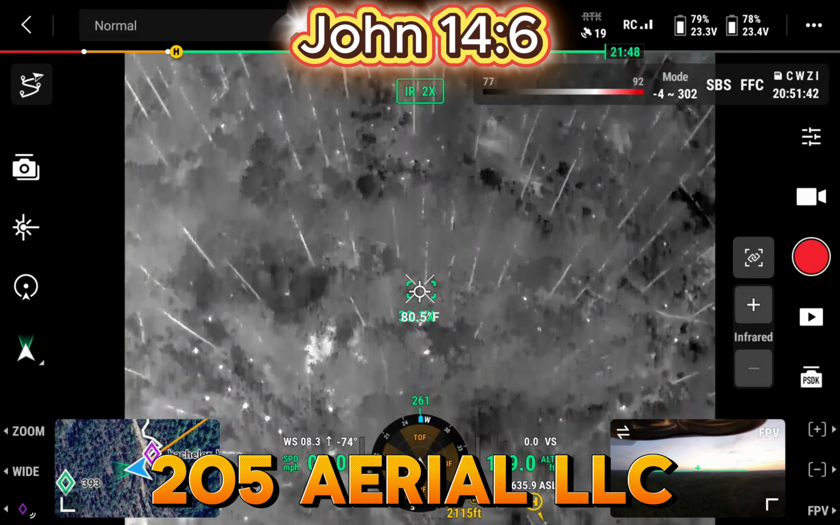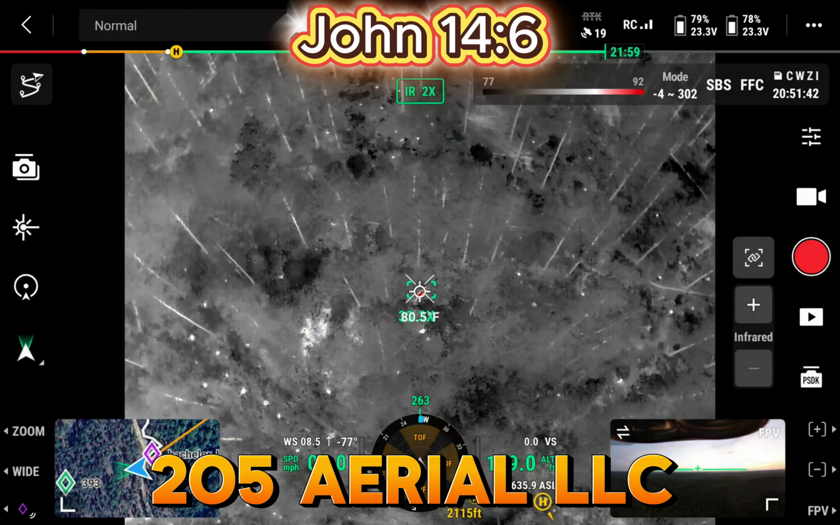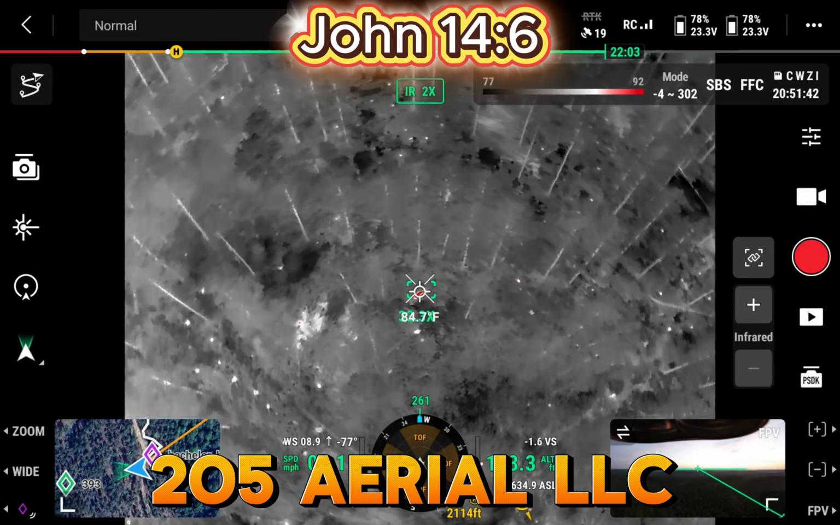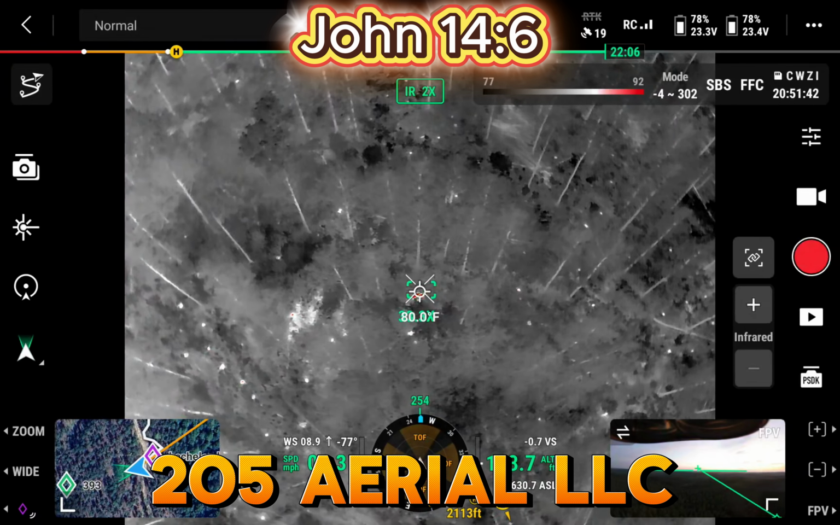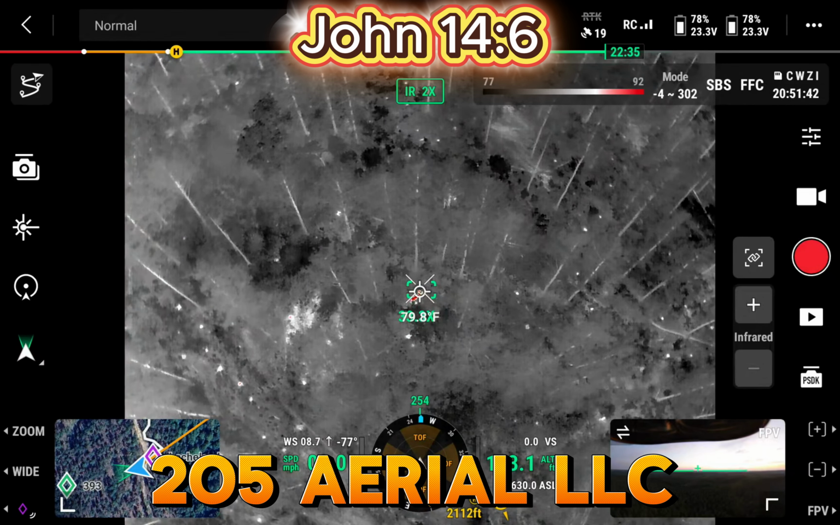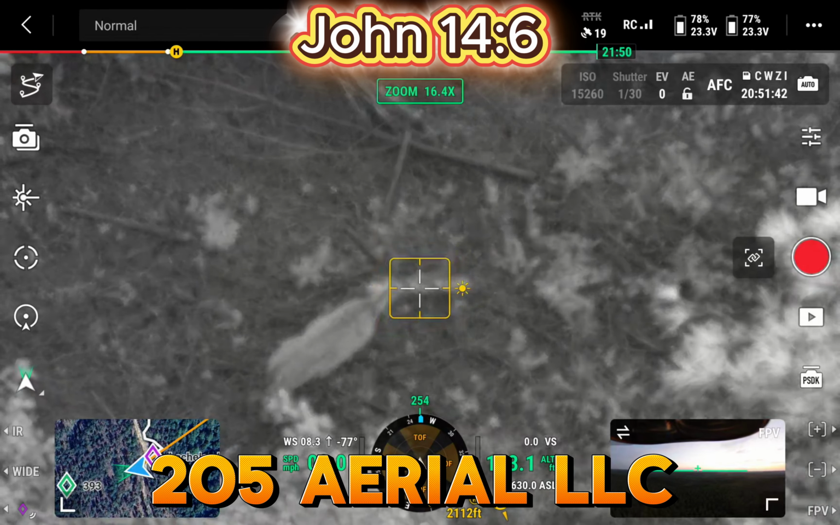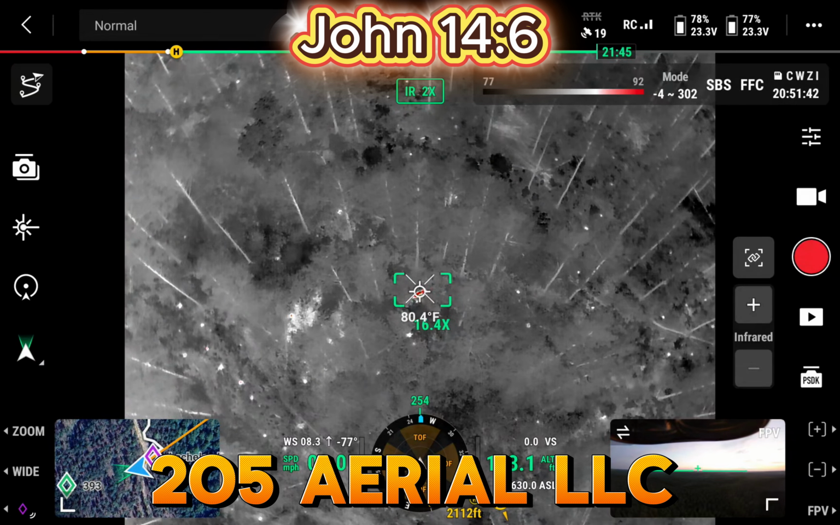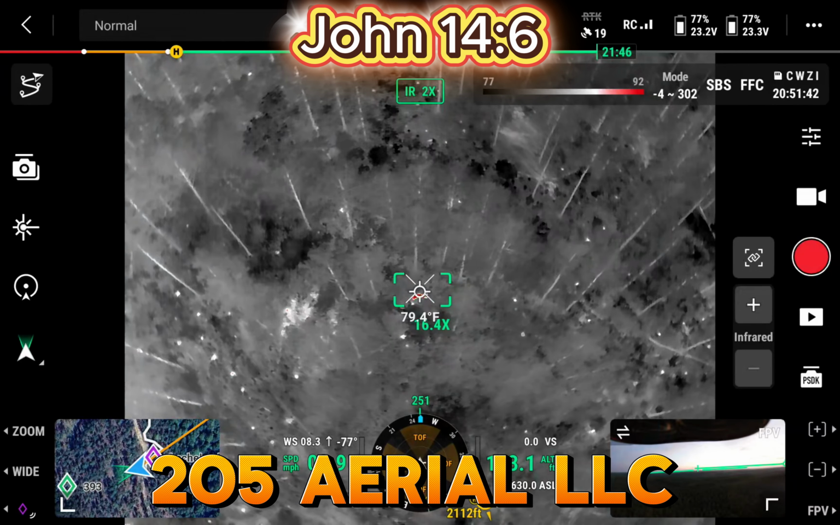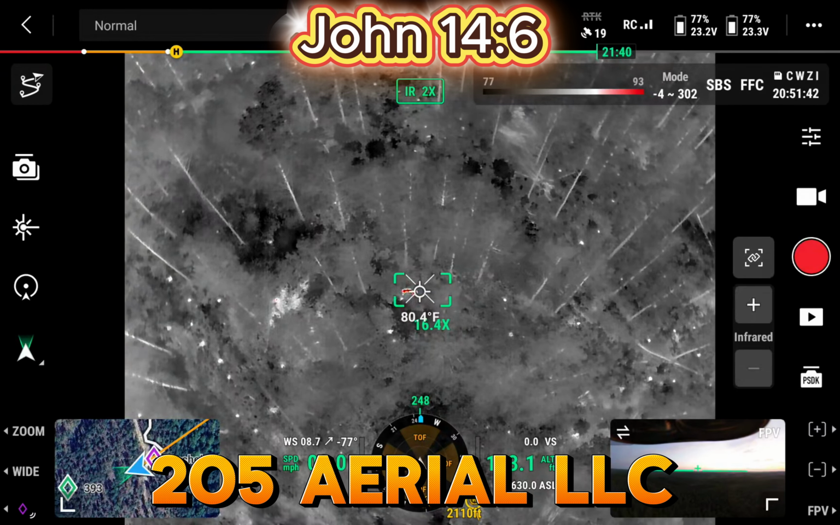So I went over to one of my buddy's clubs the other day, and we flew his property. One thing I did notice, our club is all basically pines. It's timber company, so it's mainly pines out here. They've select cut a lot of it, clear cut a lot of it, which is great for the deer habitat, for bedding and everything else. Deer love it, all kind of undergrowth. You see them in all these videos. That's all they're doing. But my buddy's property was all hardwoods.